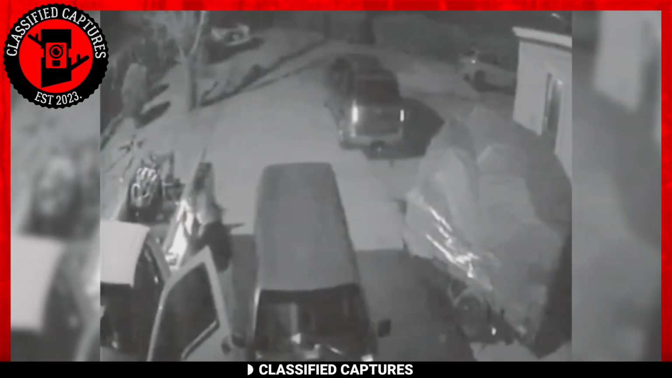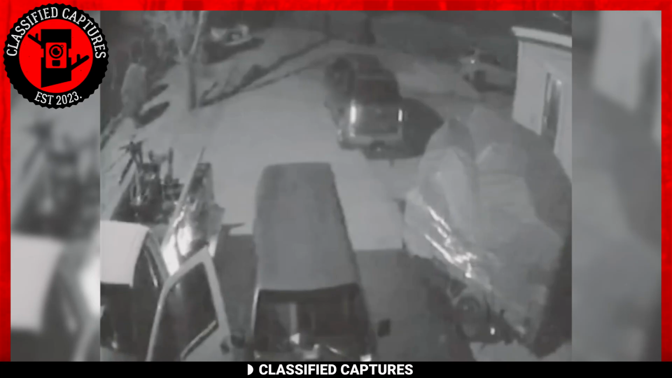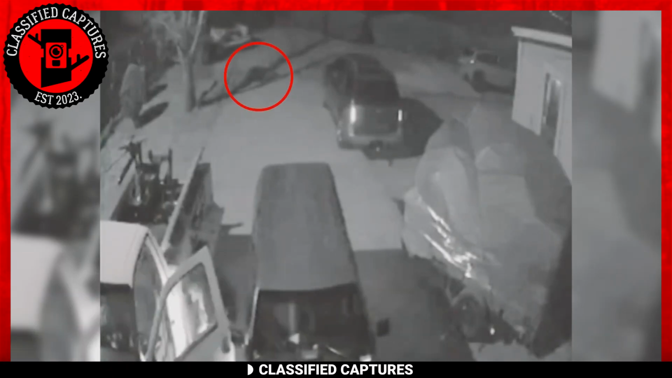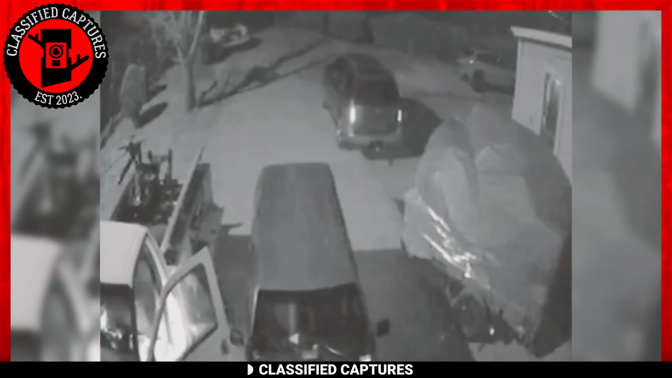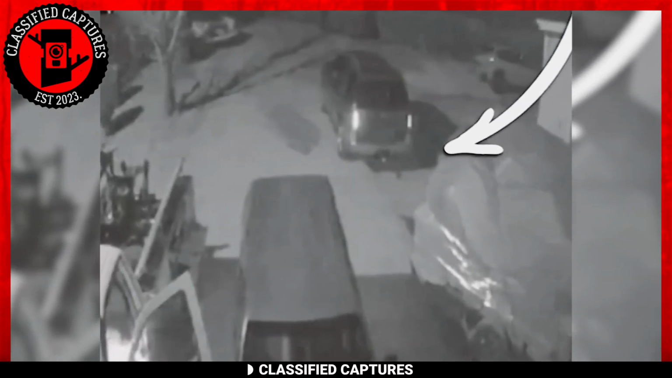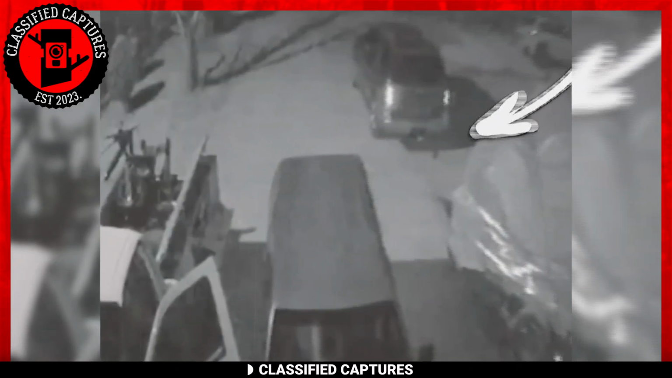Are you familiar with shadow creatures? No? Watch this footage. Did you see the creature moving from the back to the vehicles packed near the camera? Did you see the form of the creature? Yes, it was fast, but the creature moved almost as though it was smoke without any real form.